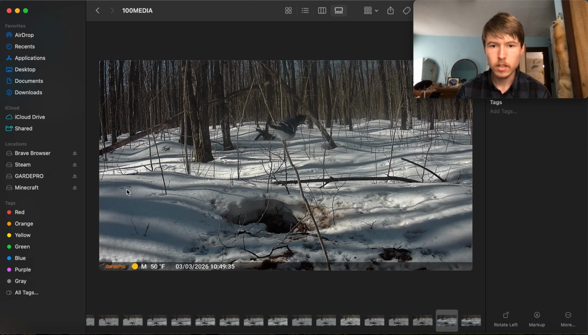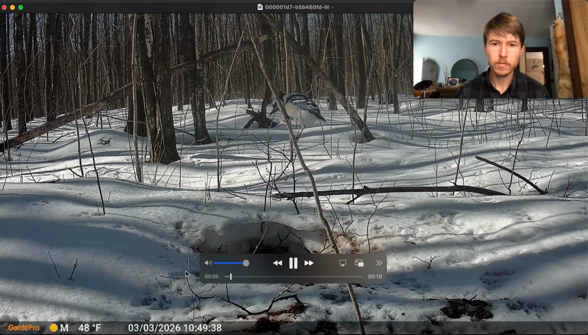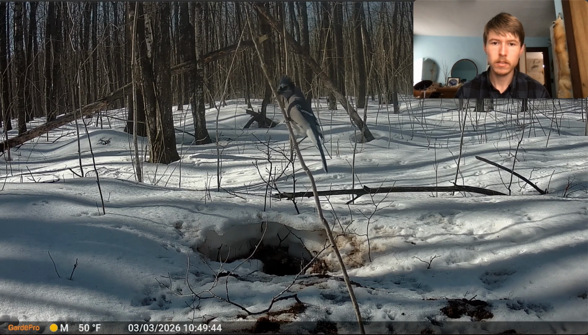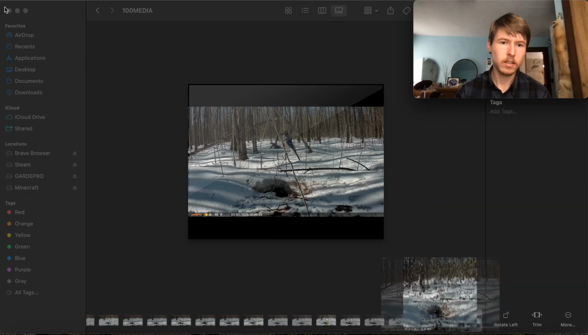Hey, there we have a blue jay. That's kind of neat. Just sitting here. It's kind of neat right there.